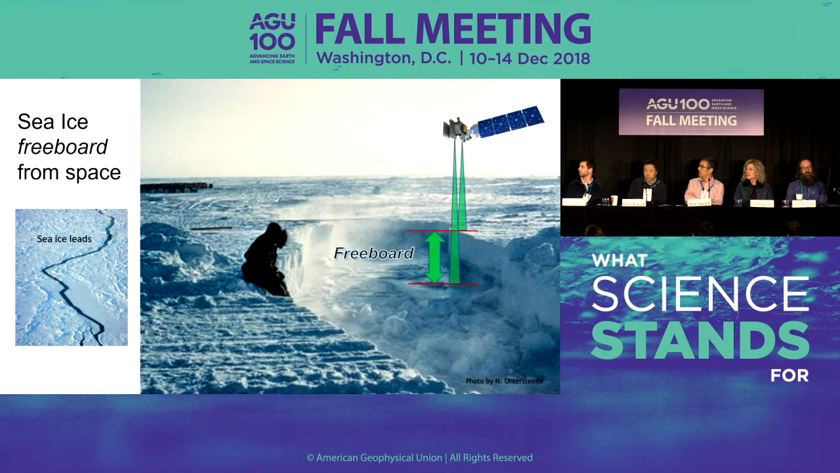We calculate the local sea surface using cracks and fractures in the sea ice cover, and 50%, 80% of the cracks are less than 50 meters. So the resolution of ICESat-2 is very important for picking out the local sea surface for calculation of the height of the ice for calculation of freeboard.